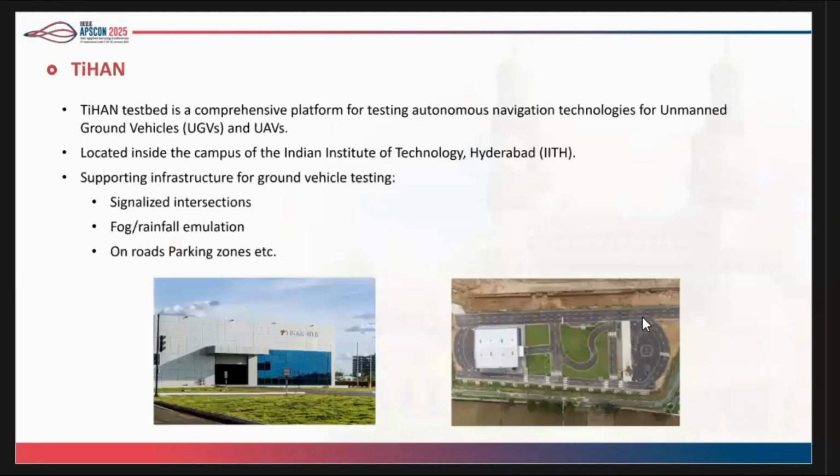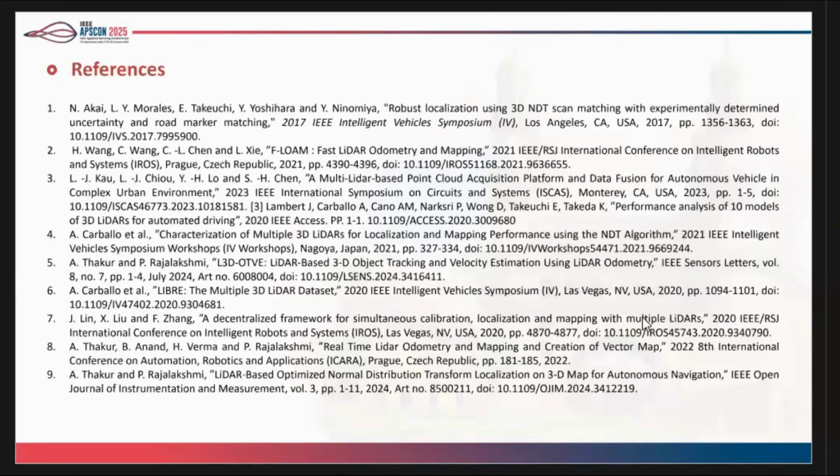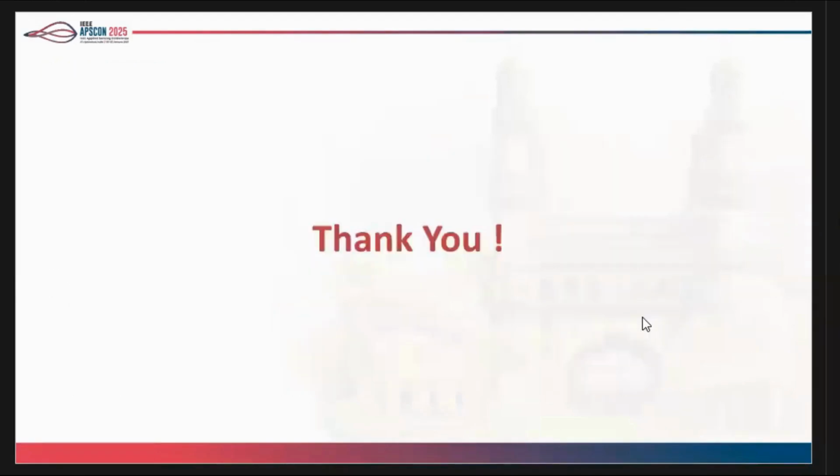I want to acknowledge my professor Rajalakshmi, and this is a small picture of the lab where we work. That's a test bed where we conducted all the experiments. That's it. Thank you.